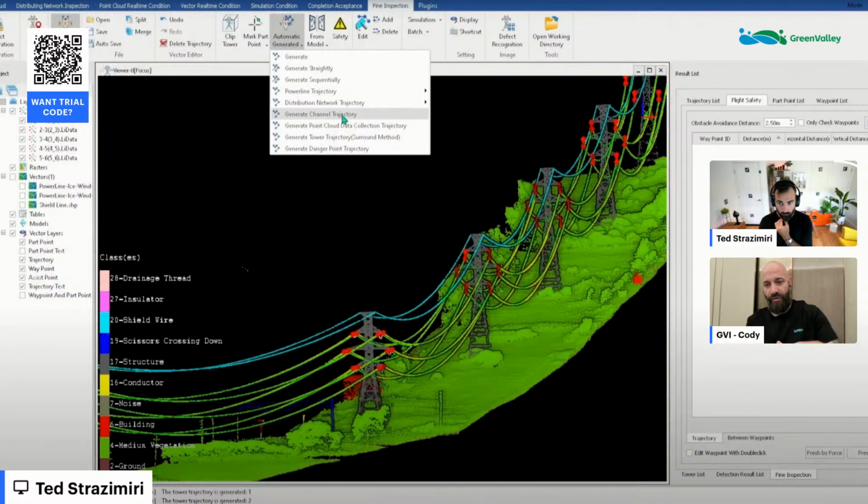So you want to make sure that each of the trajectories in between them are chosen. So you use the channel trajectory and then you use the individual tower trajectory, and those can be merged together as a single file for the drone. So say one tower you want to do a full surround, then you can have it that way and have the channel trajectory follow it, and then go to the next tower that you do just an individual scan or an individual trajectory style as the first one we showed. Those can all be put in as a single trajectory file.